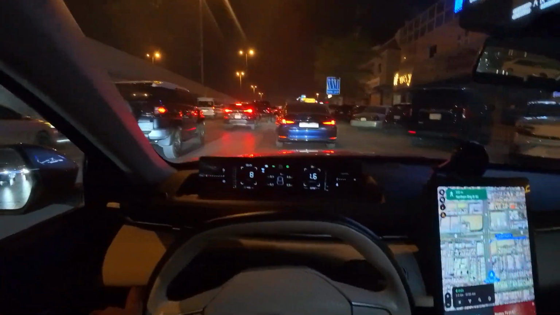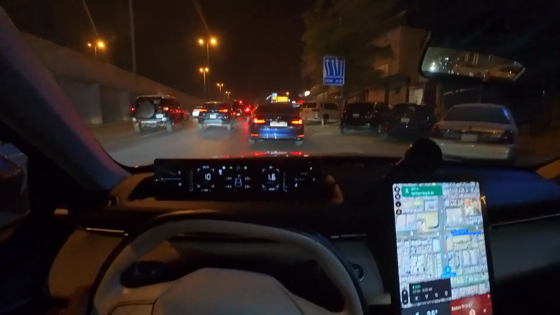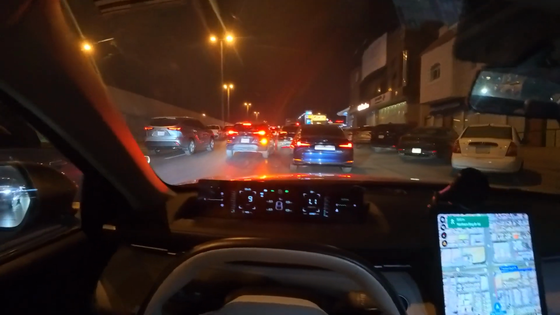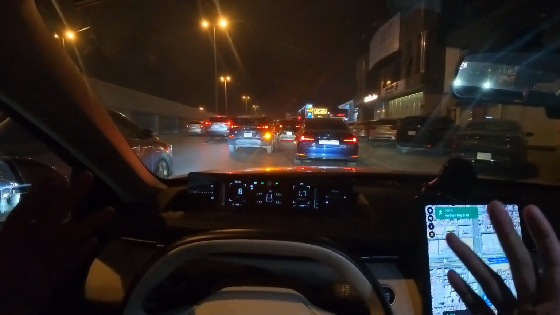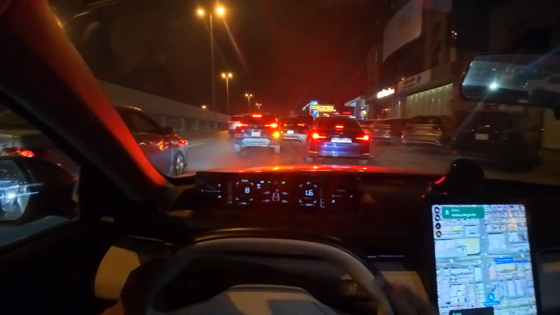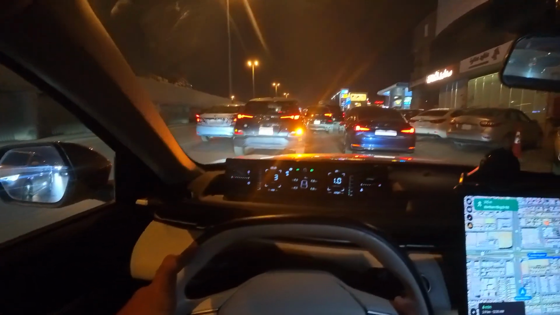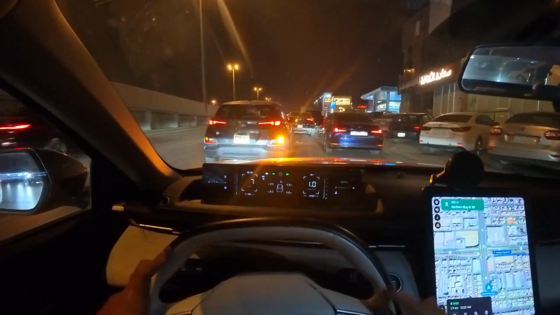Just imagine how it would be like in the rush hours. It's actually insane, but the city makes up for it. What a wonderful city. It has given me a lot of opportunities to explore, to grow, and I love it.